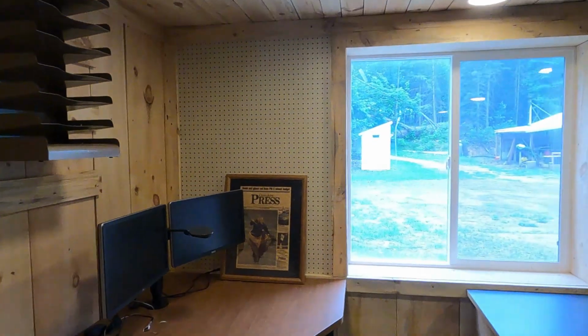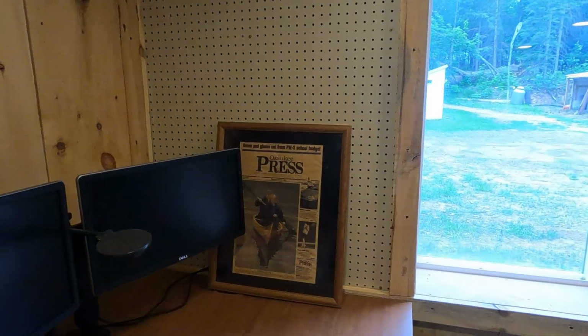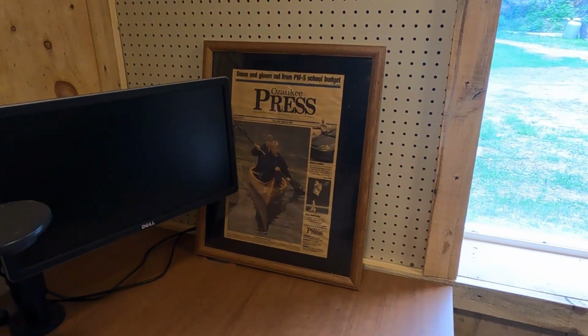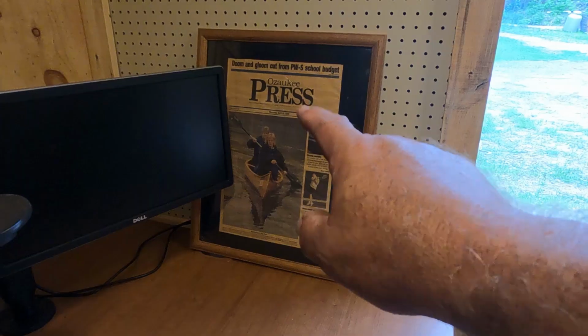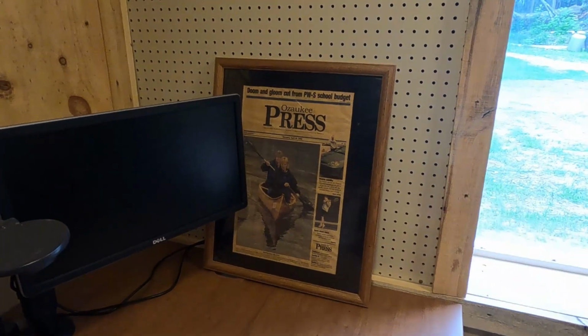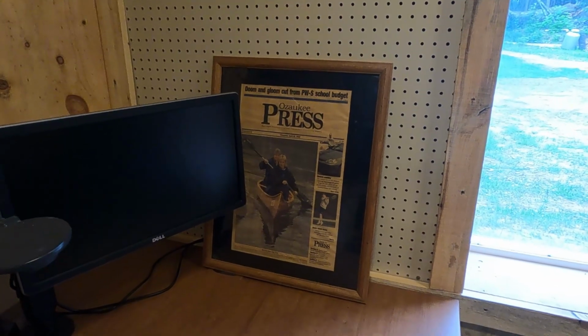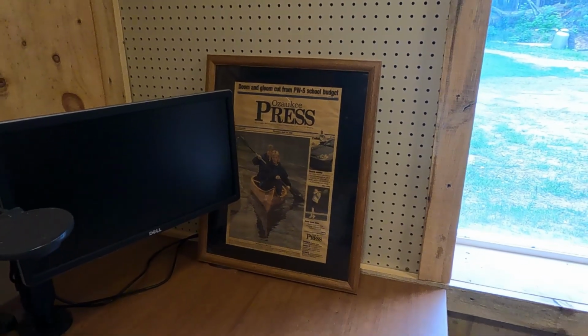Now for those of you that don't know me, many years ago I used to build canoes, cedar strip canoes. So this is my wife and I in the Ozaki press back in, boy, what year was that? 2004 or 2005 maybe? Somewhere around there.